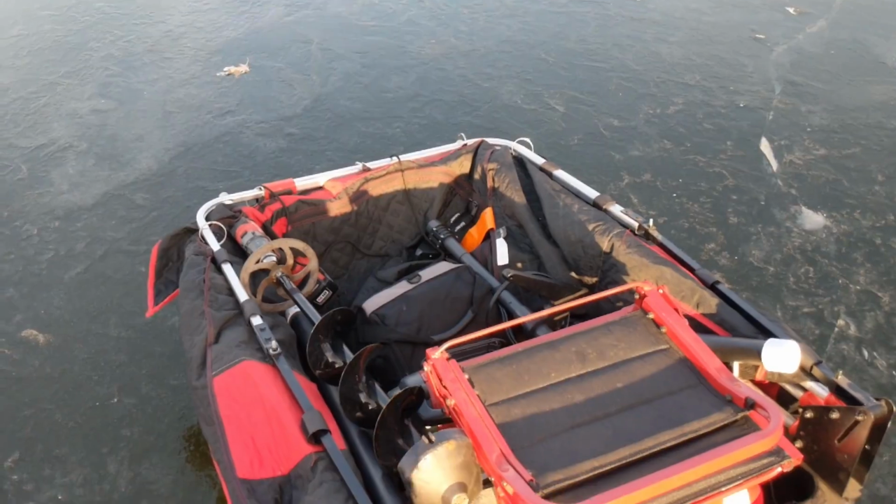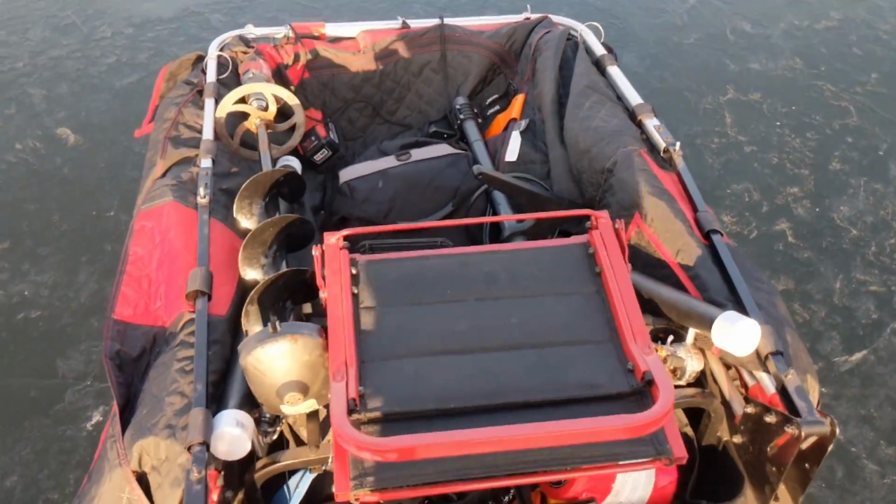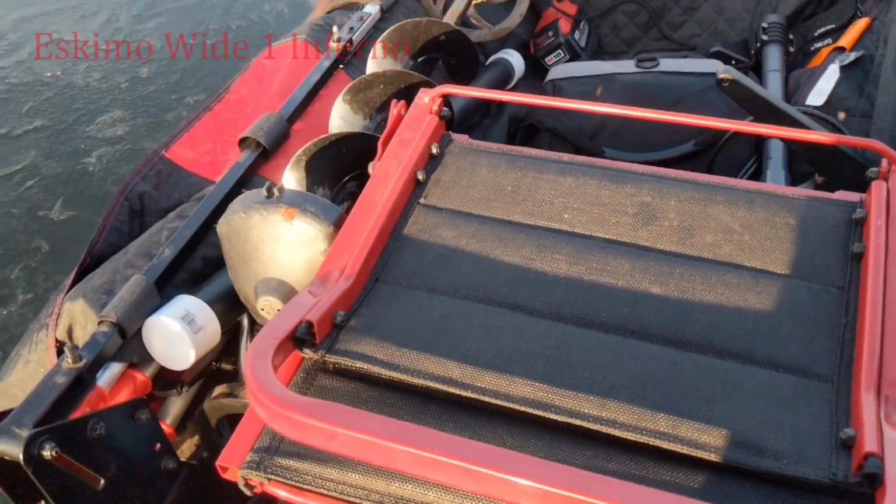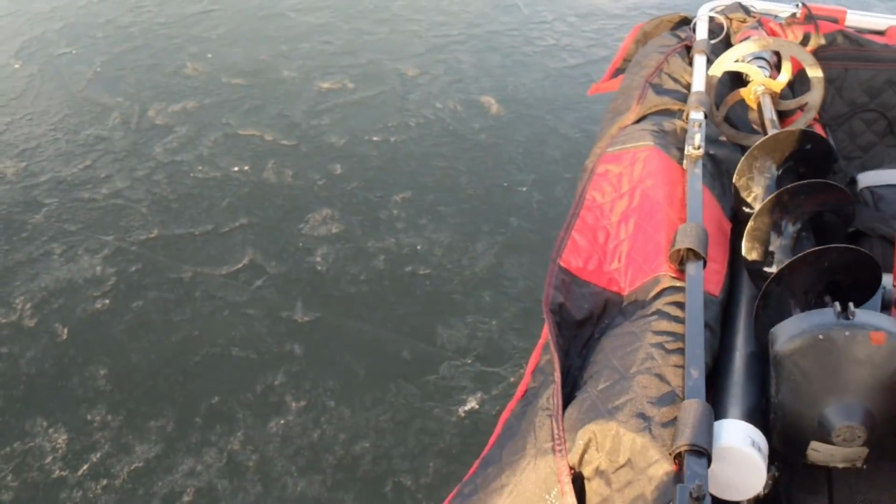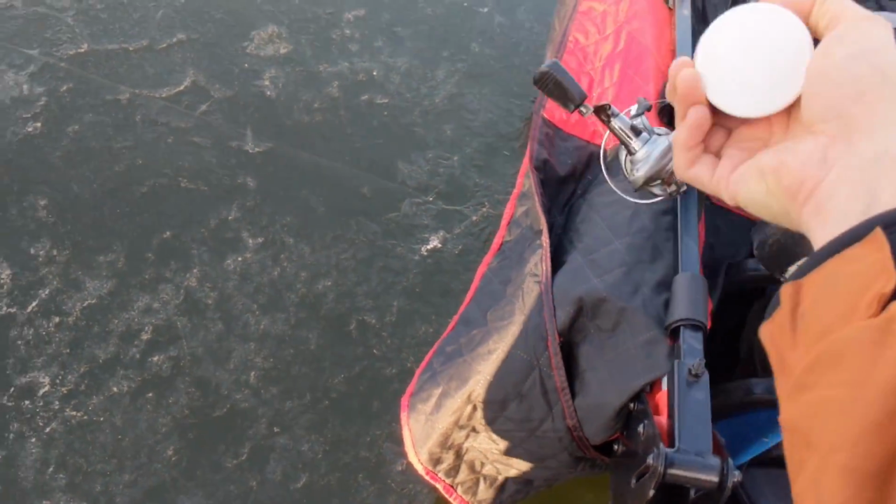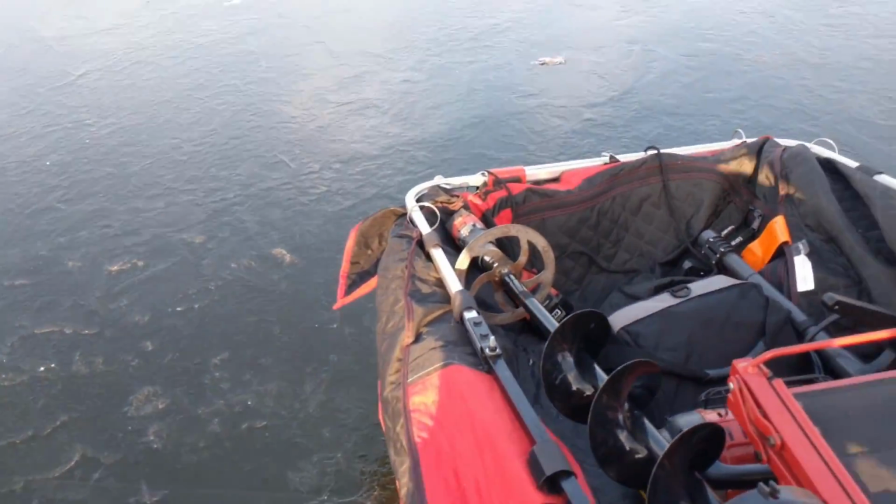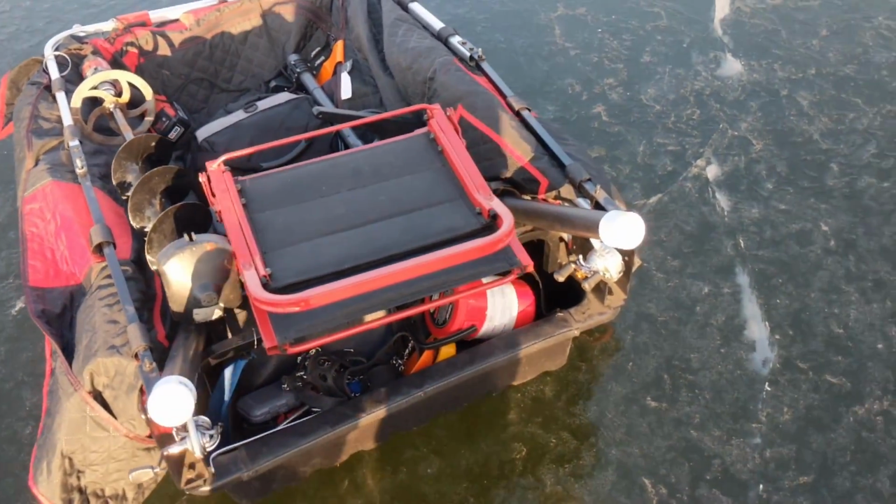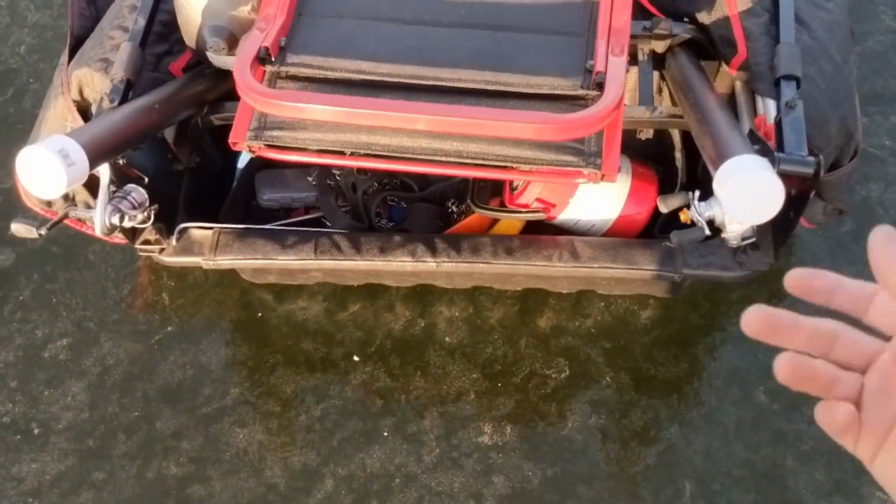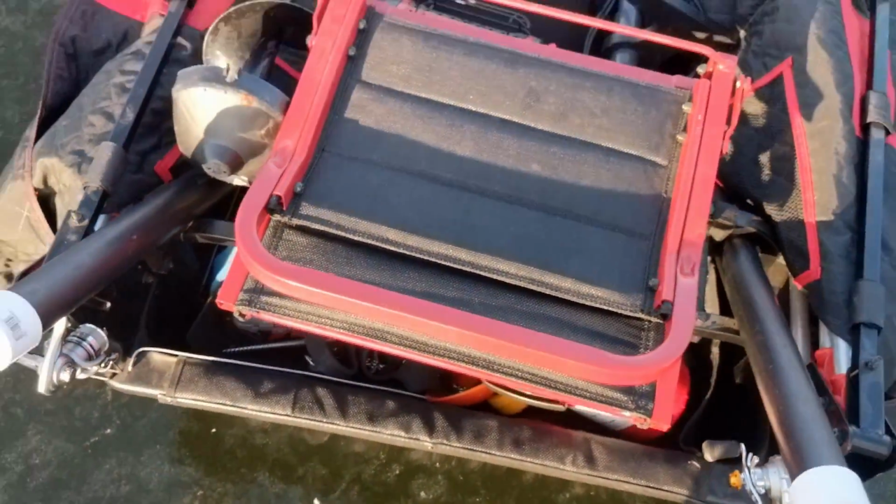I'm gonna go over my setup here real quick just to kind of get started. It's real simple. It's a one-man shack. I made these PVC holders here and I put them up into this part here. They fit nicely right in there. That way when you're sitting, you can just reach down and pull the rod right out or store it back in there.